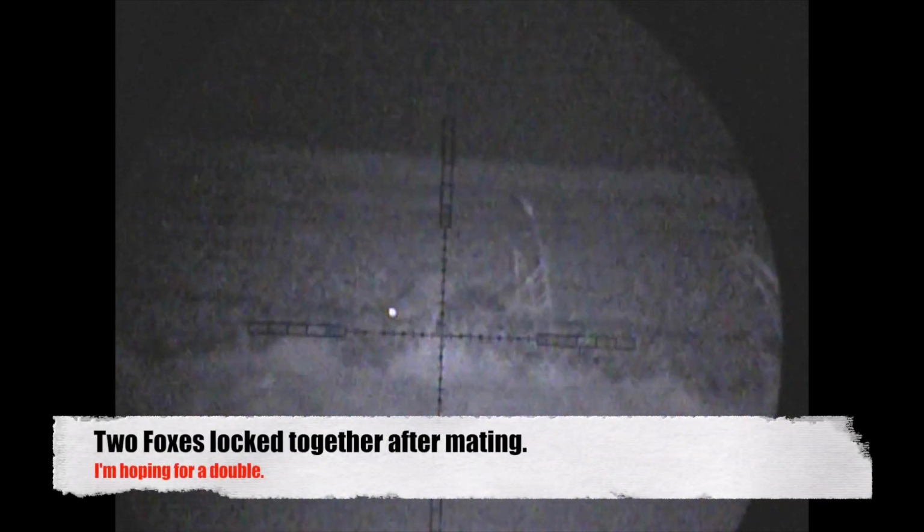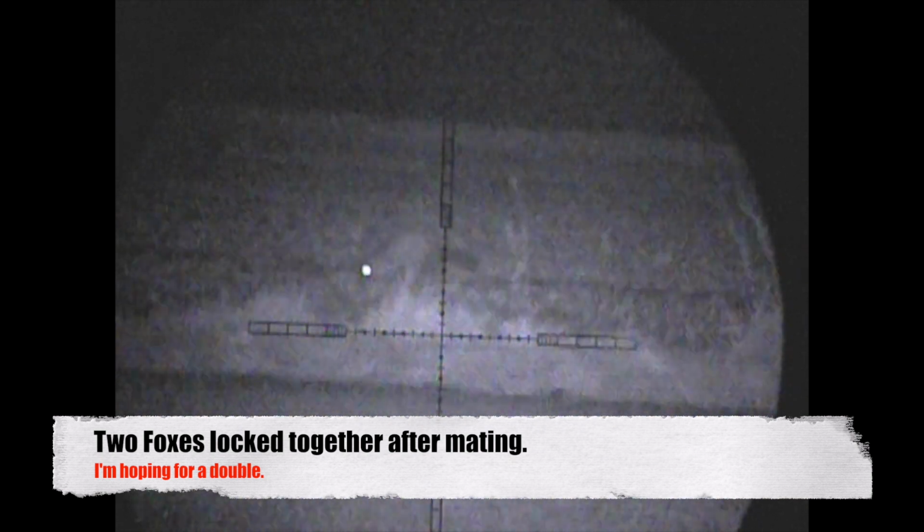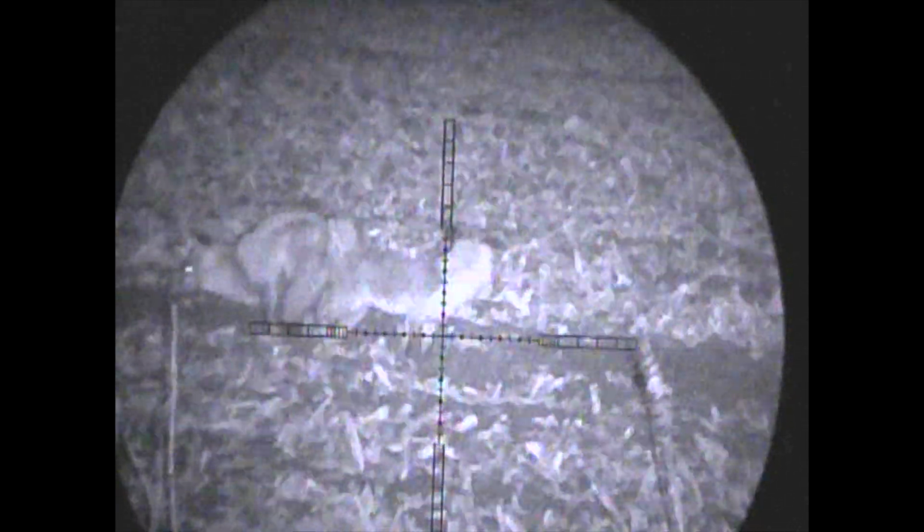The very next evening I decided I'd go out with a gamekeeper for a little look myself, and we stumbled across these two. After seeing the dog fox mount the vixen, I was quite sure that these would be locked together for a little while after mating, which would give me the ideal chance to stalk in a little closer to take the shot. Also, knowing which one was the vixen, I decided to take that one first.